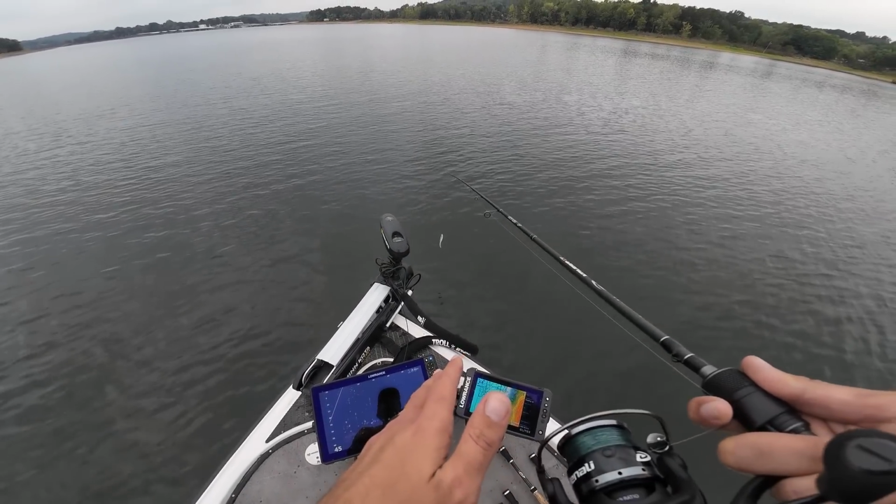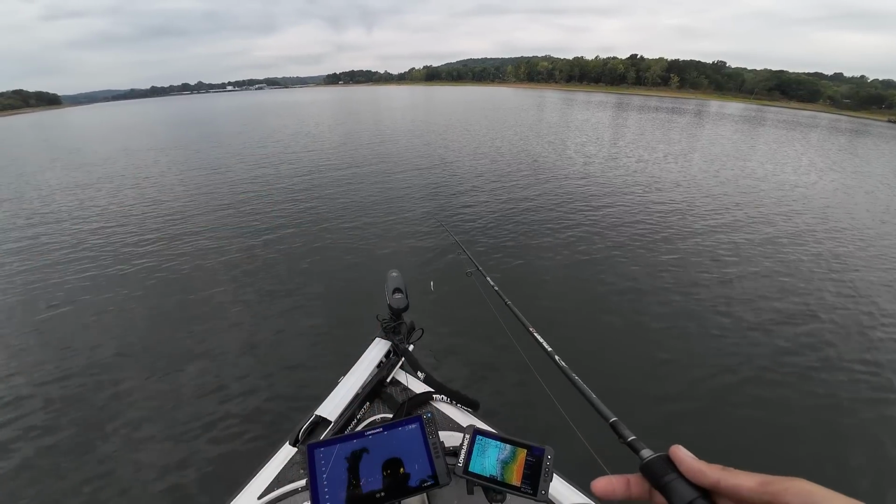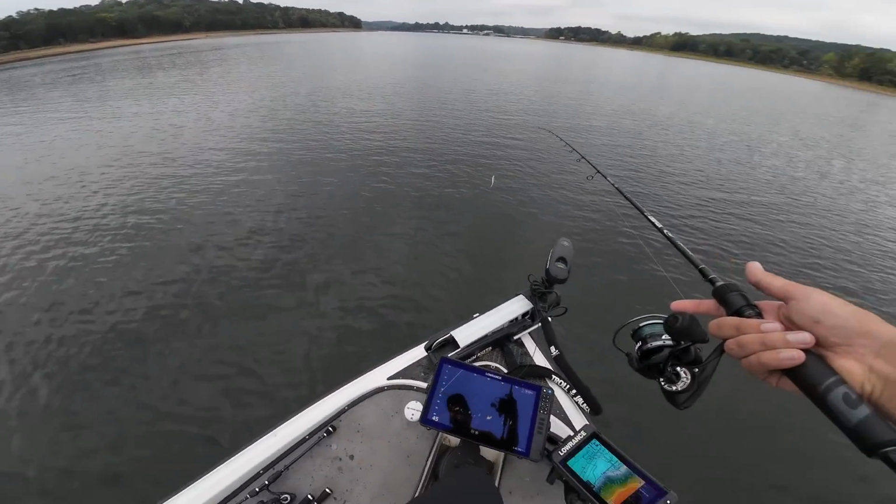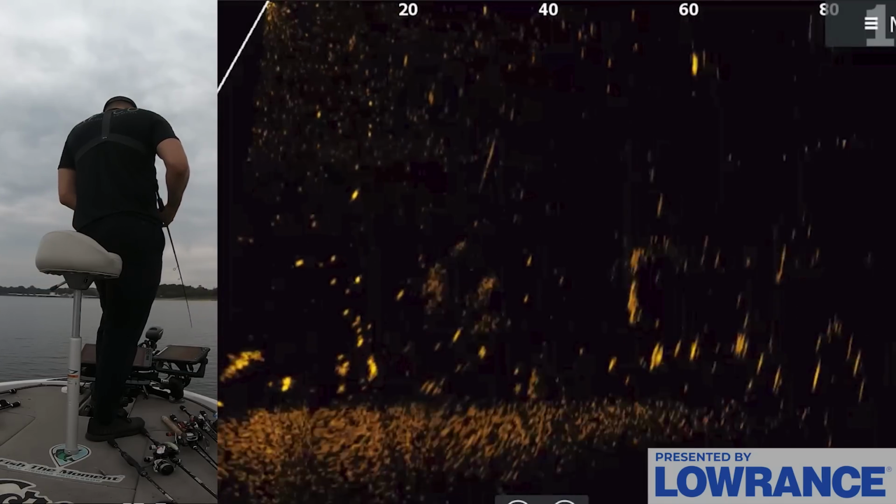So I could definitely do that, but right now I just want to really experiment with these fish, try to figure out what baits are working, and then if I wanted to go later today and try to find those bigger fish, I could just graph and graph and graph until I found those bigger schools of 3 and 4 pounders, which are out here somewhere in the lake. I just don't know exactly where, and that's just more of putting your time in.